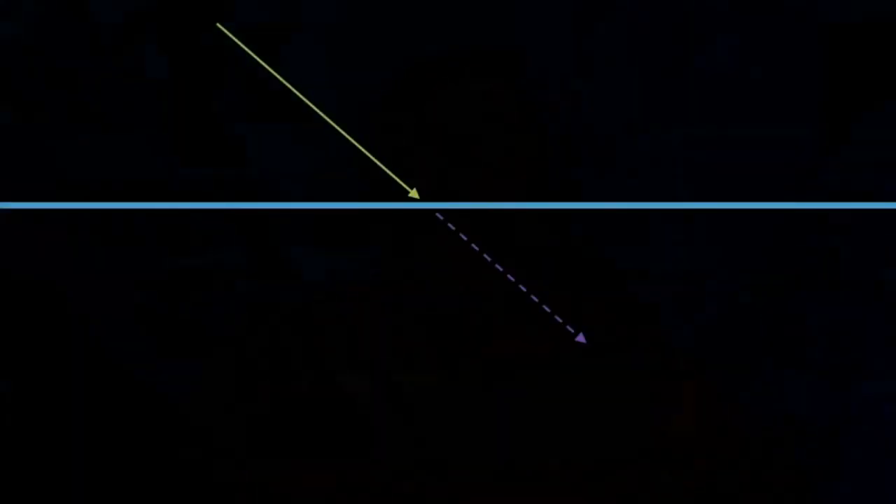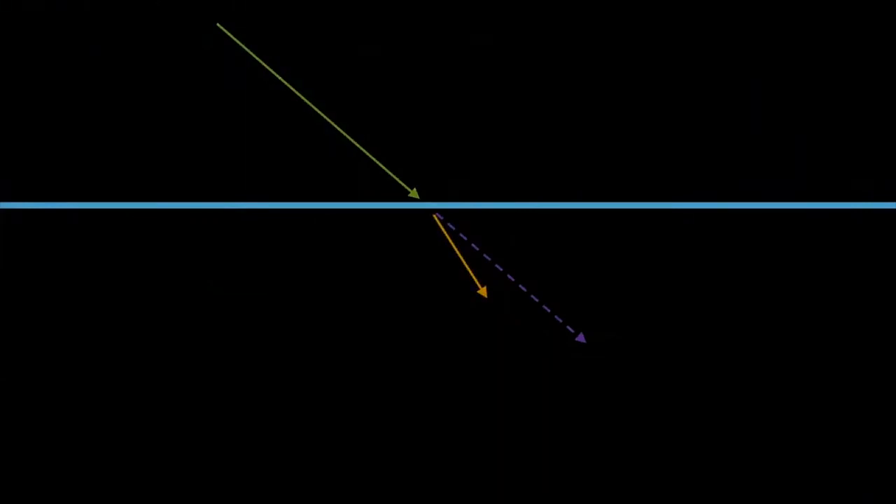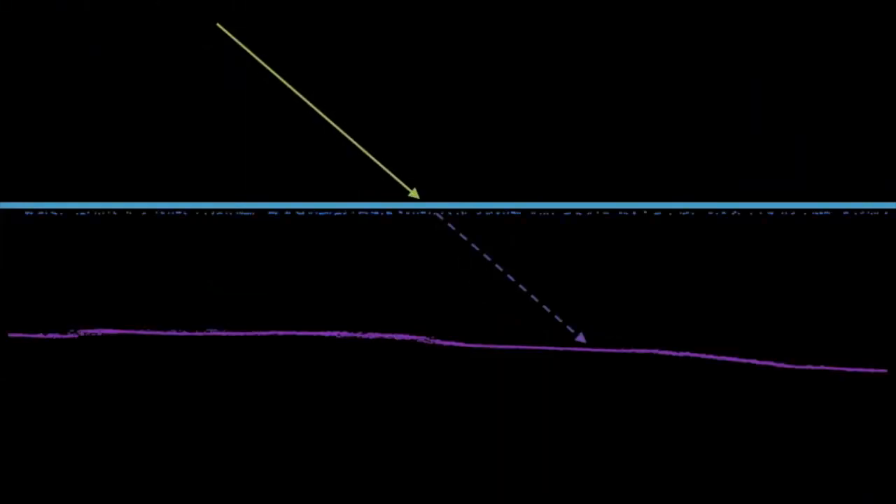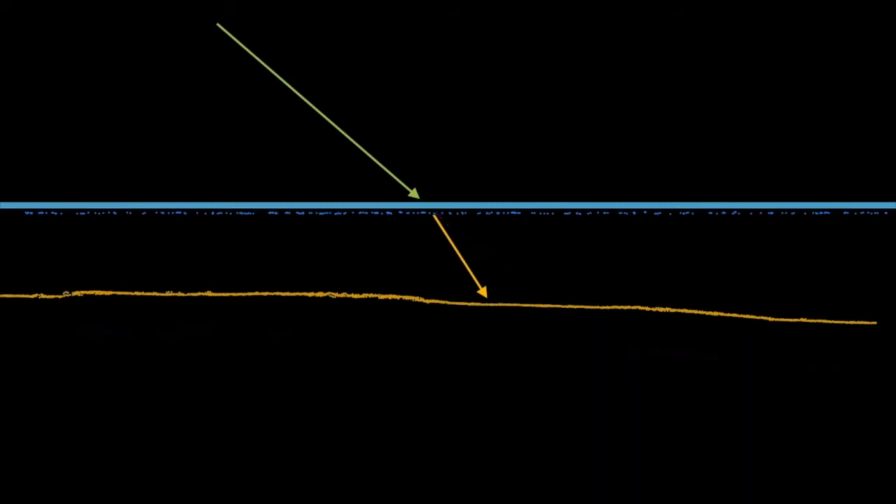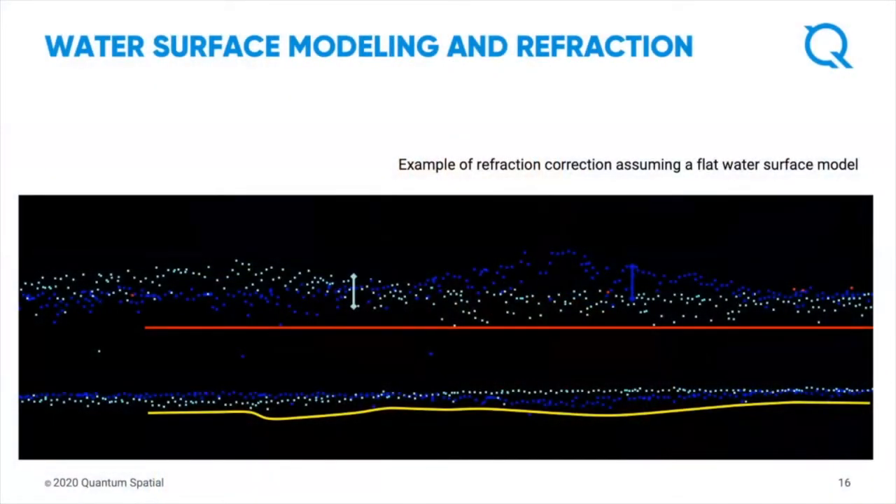One of the complexities is that the laser will bend and slow down as it enters the water column, and you need to correct for that. To do that, you need to know where is that point of entry and what's the angle. So we call it water surface modeling. And it's really important because, as you see here, if you were just to take a flat water surface model, you would actually start to see waves in your ground model. You actually need to capture that wave appropriately to make sure that you're getting the right amount of correction on slowing down the laser travel in the water and the angle of refraction.